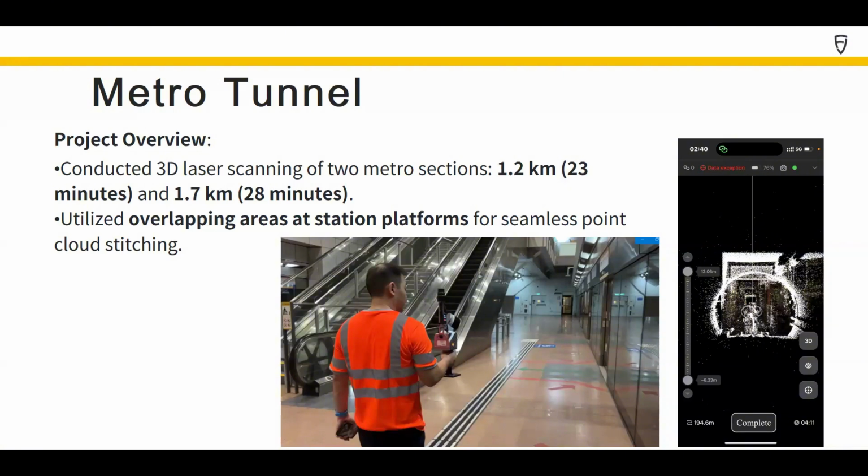And this was successful because after the scanning, the client checked the drawings and showed that the scanning is correct according to all those drawings. So how did we achieve good scanning results in this scan? First, we need to secure an S2 Max for this kind of scanning, especially in a tunnel scenario.